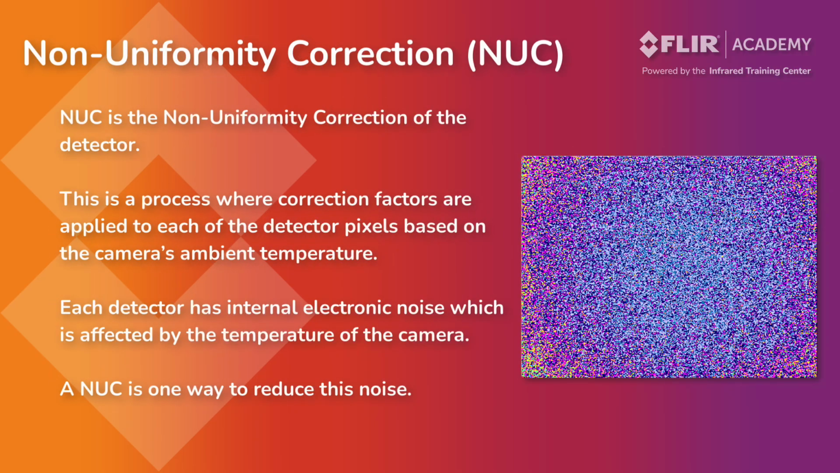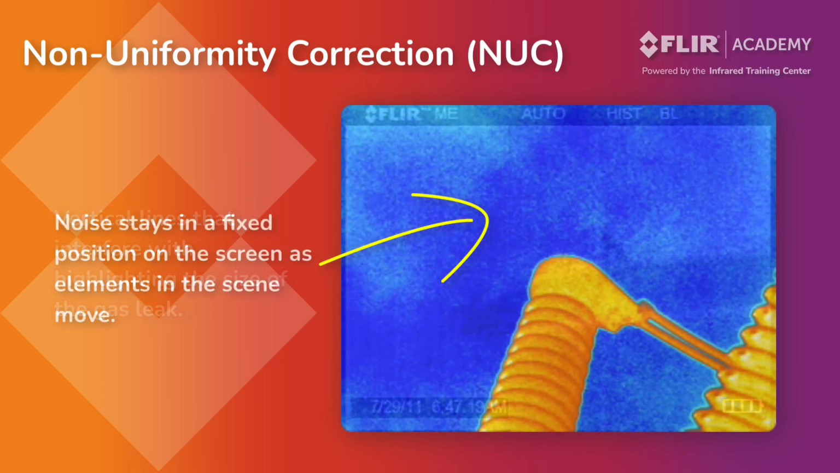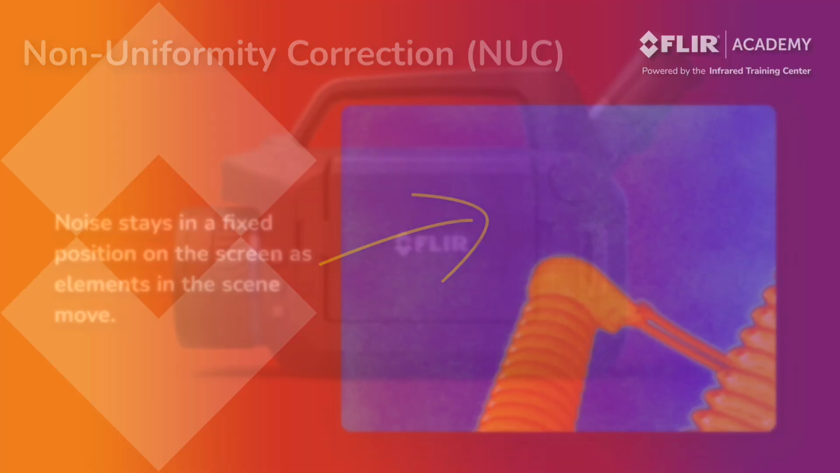The non-uniformity correction is a function that resets the detector array and removes thermal artifacts displayed on the image. These anomalies are created when heat generated inside the camera or energy coming from the surrounding environment affects the stability of the detector array. These anomalies can appear to be warmer or cooler than the actual target and are most noticeable when you move the thermal imager around. The non-uniformity correction provides a cleaner image by resetting the detector and removing these artifacts.